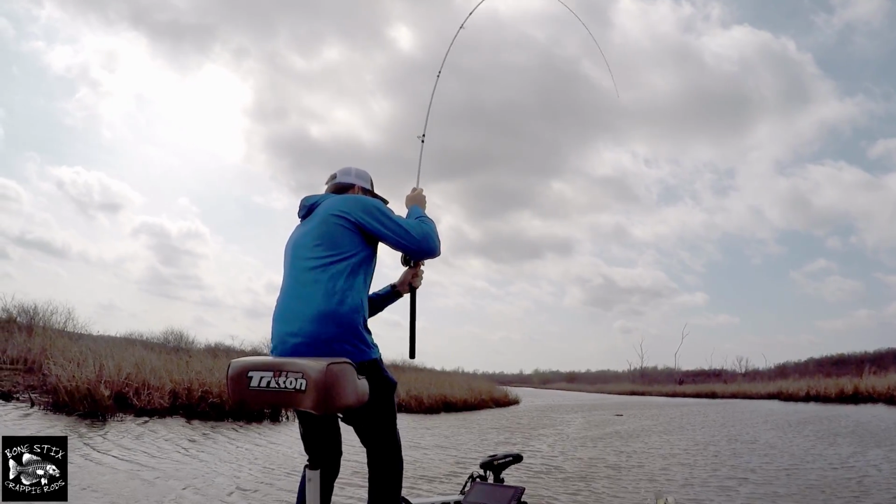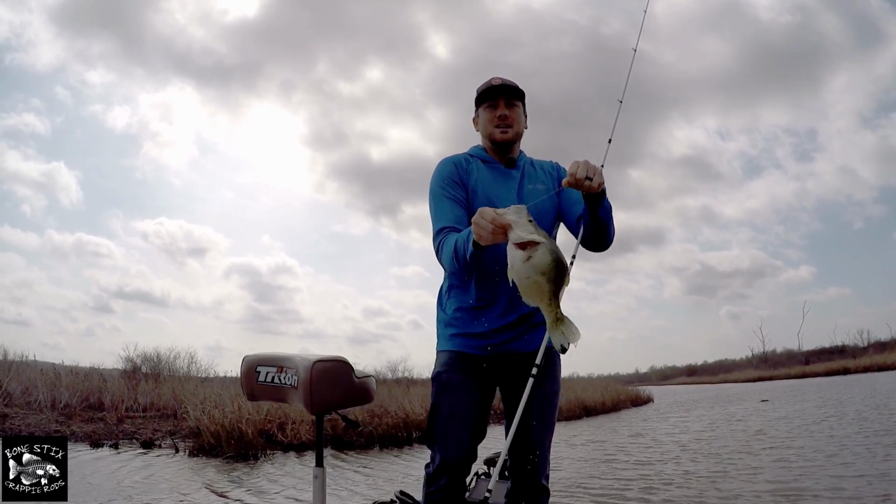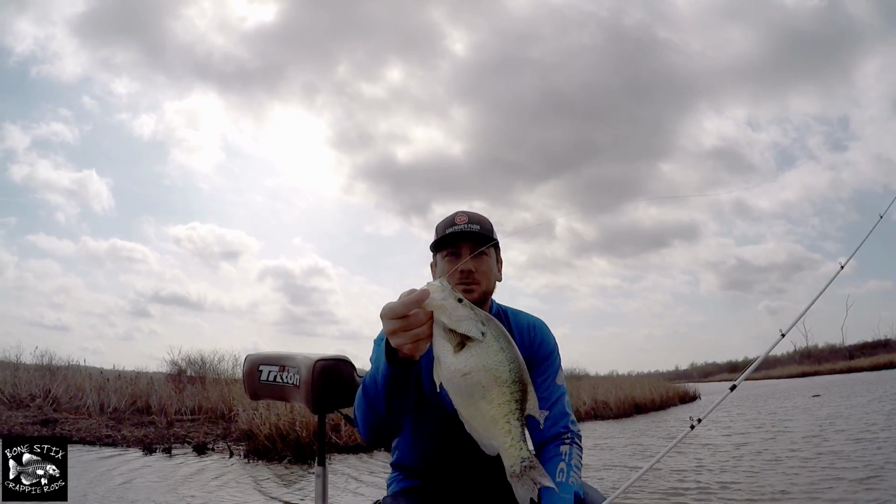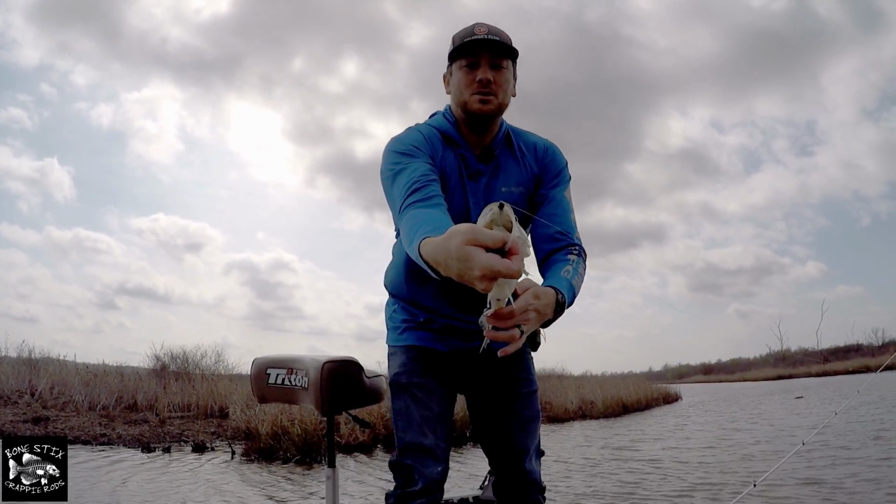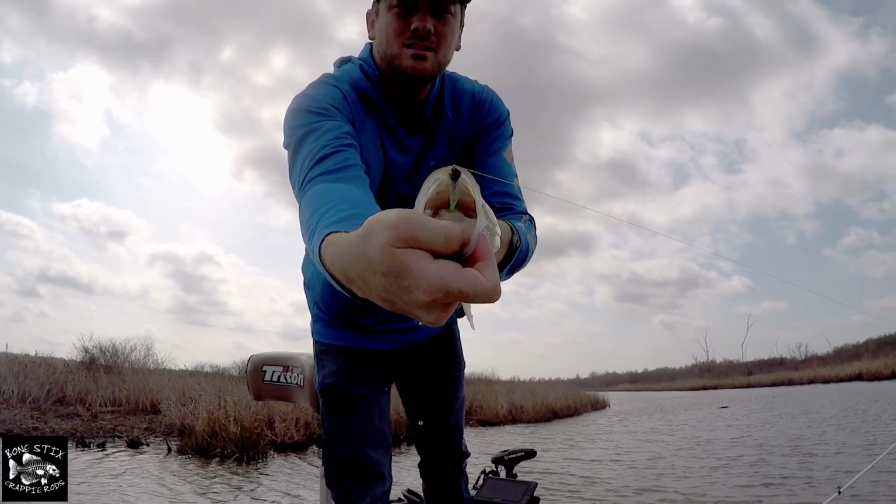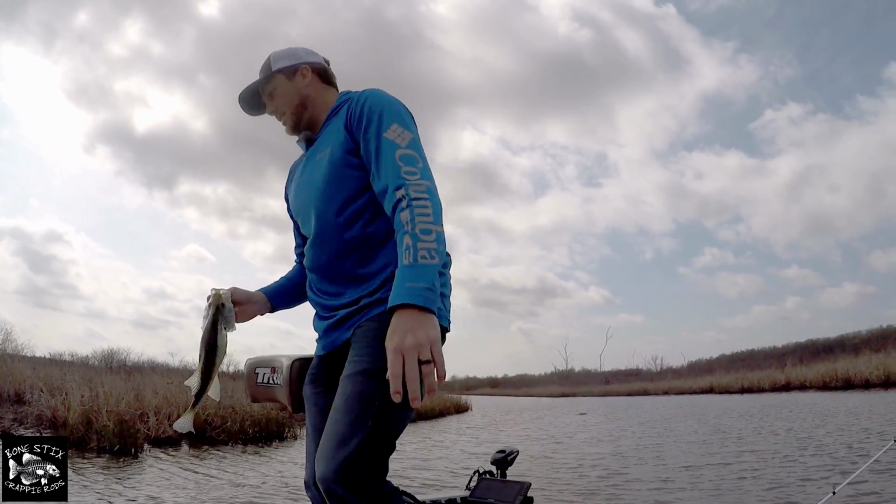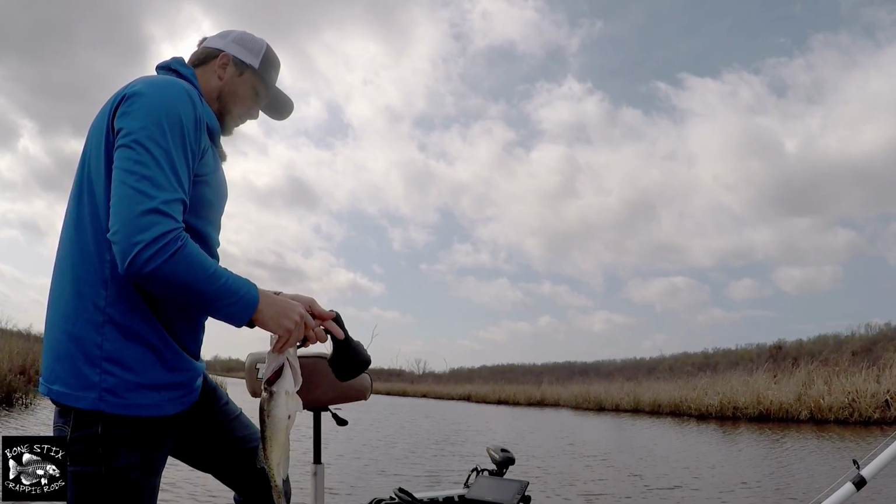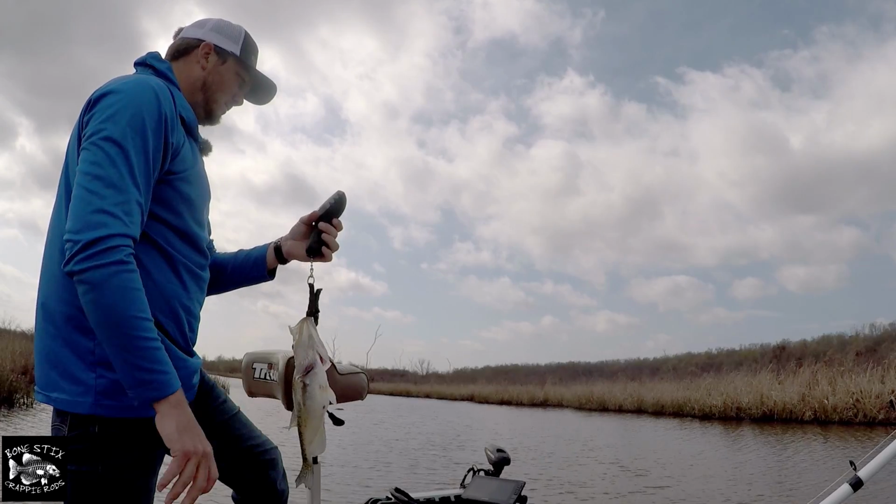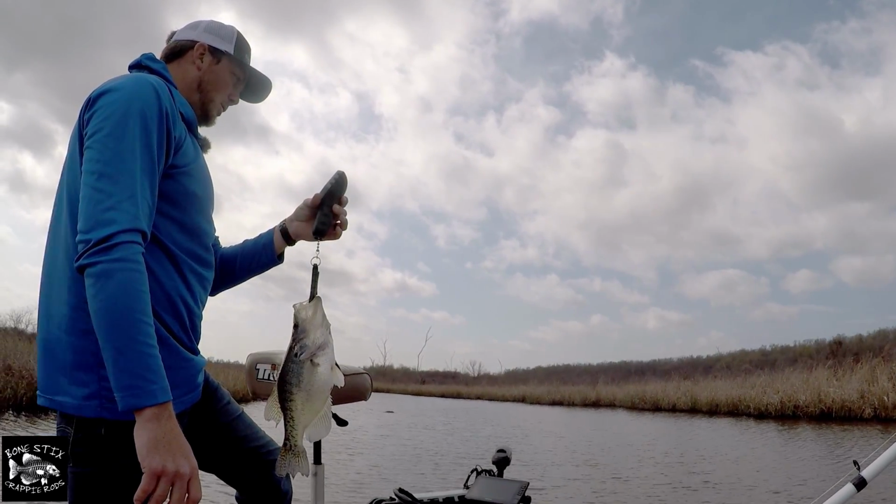Oh man, that's a giant. I was sitting on a log in the middle of the creek channel. I mean, inhaled that bait. That's a big fish for in here. Come on.